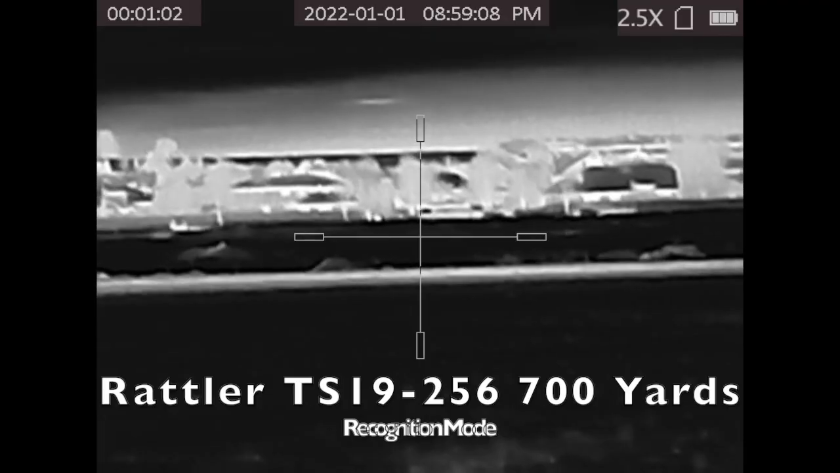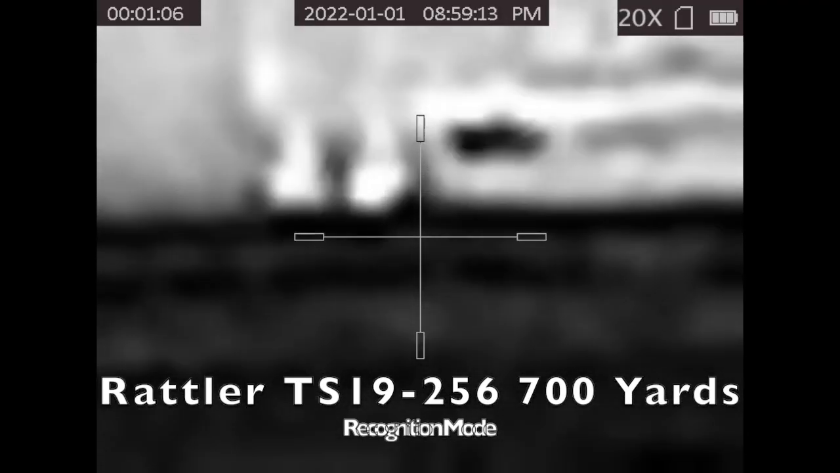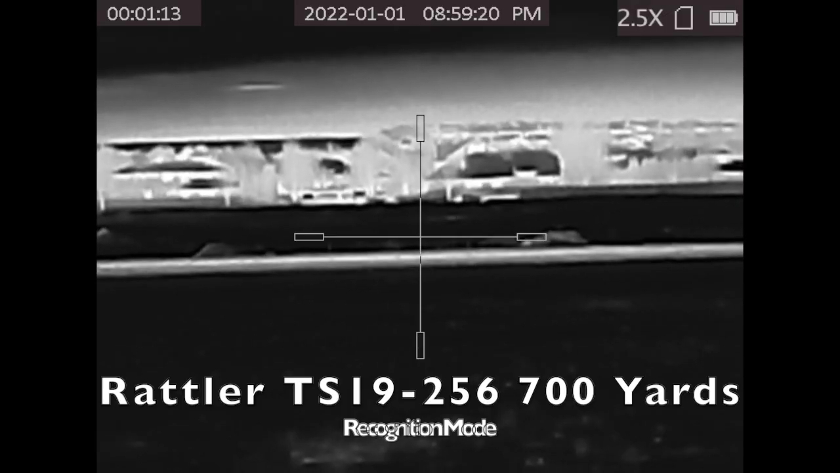And as always, we're willing to answer questions day or night, and the more questions you guys ask, the more videos that we're going to add to each of these documents for each of these thermal scopes to try to best help the customer.